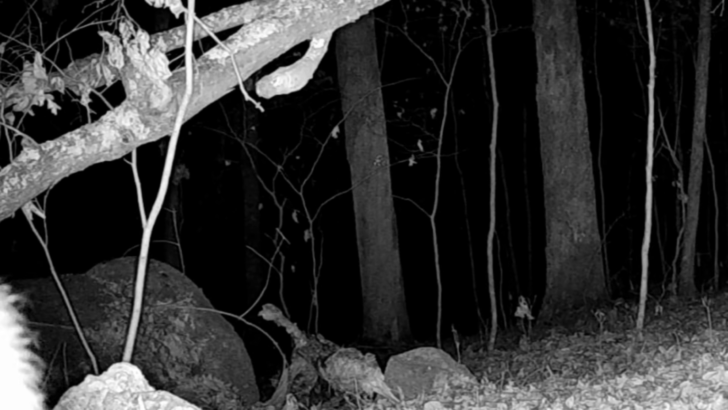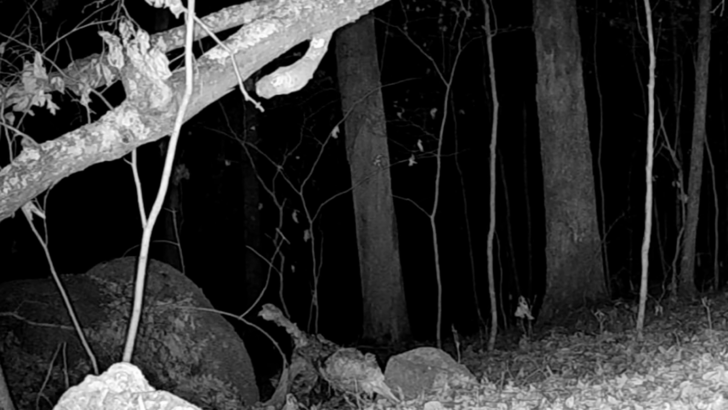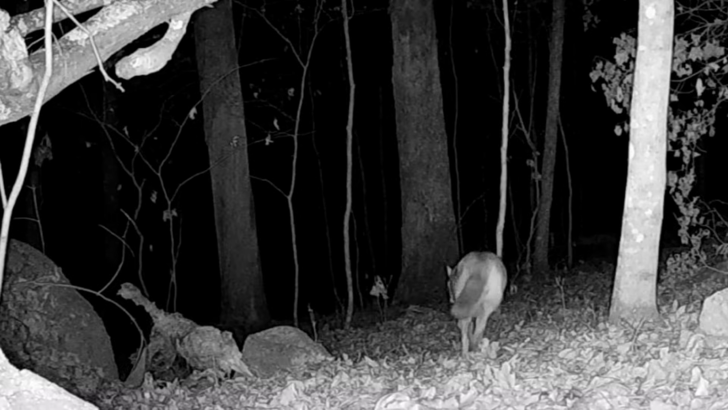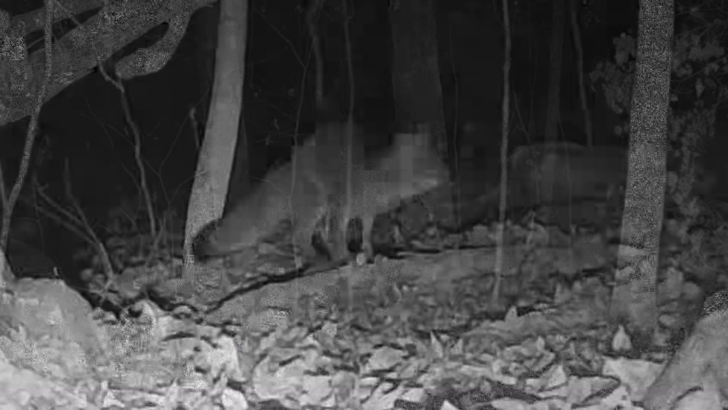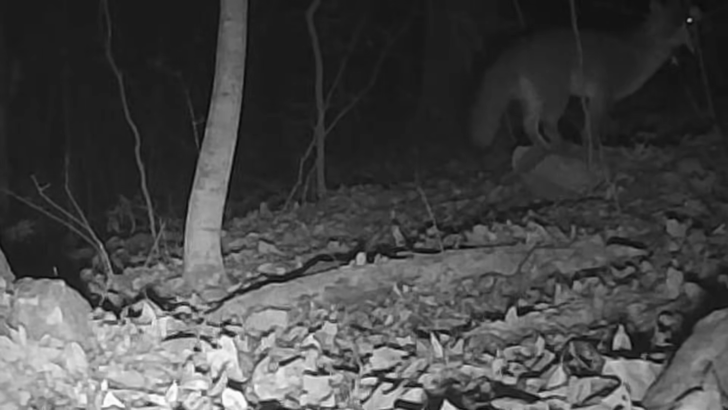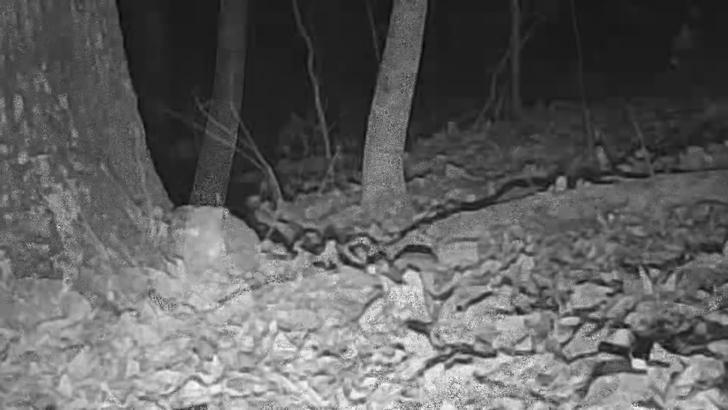Come dark, the old coons coming off the den trees. They on their ship. And so is that old coyote. He looks awful healthy looking, don't he? And there's old Fred the fox out, making his rounds.